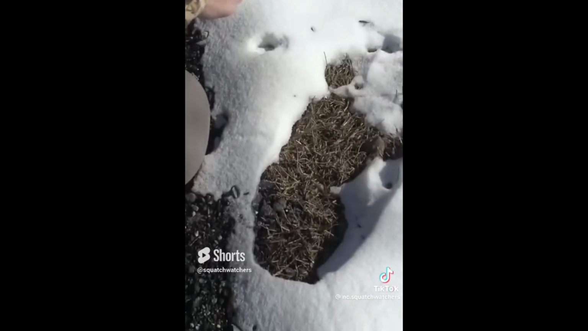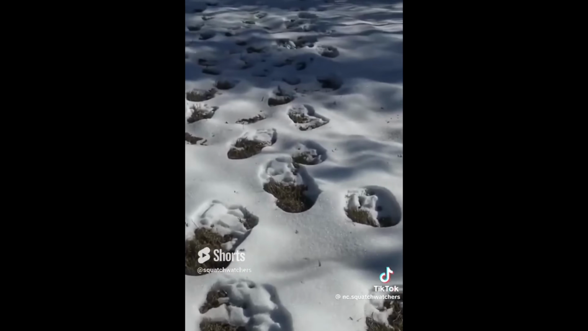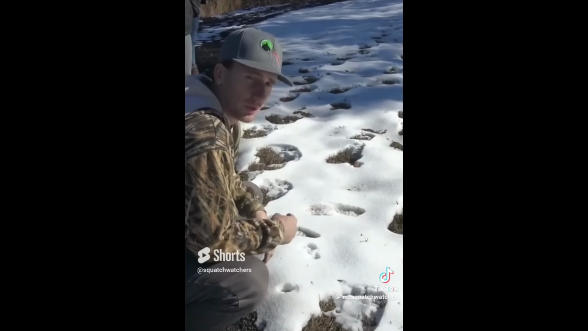Get in on this one. And the foot is melted away to make it look bigger. But look, see the top of these right here? Yeah. Toes. So you got a toe here. There's a small one and a big one. That means more than one.